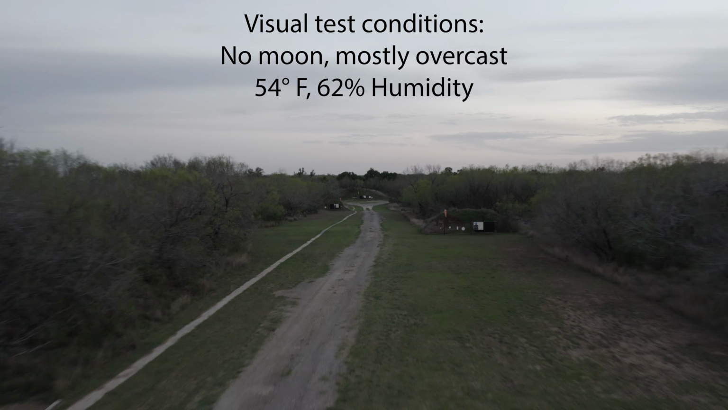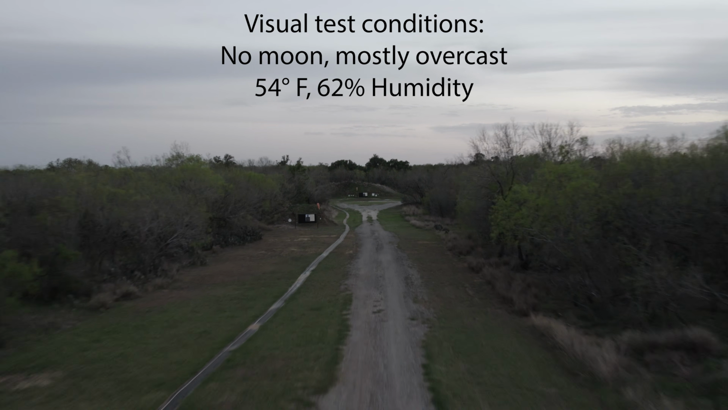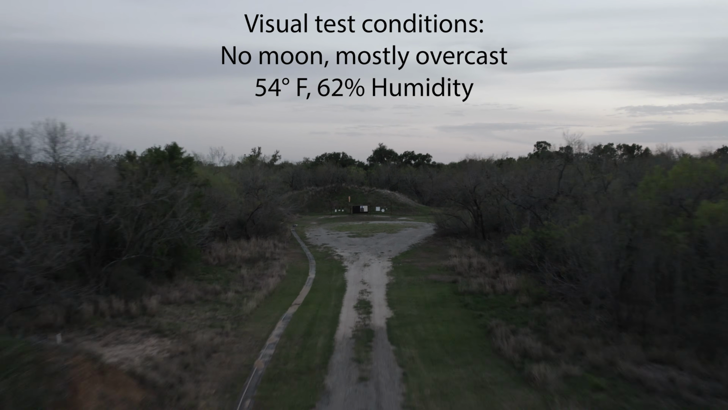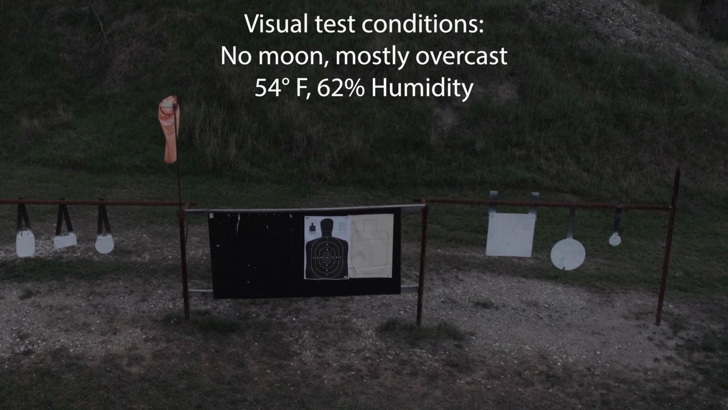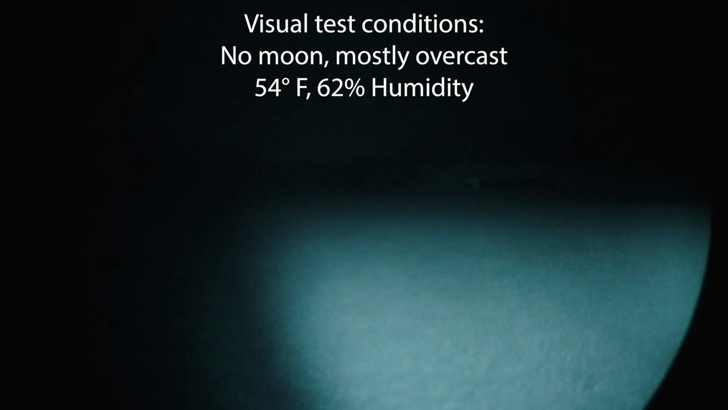So I have different targets ranging from 50 all the way to 500 yards. At the 100 to 500 yard increments, I had a variety of targets, one being a darker colored and one being a lighter colored target. Now the targets are mounted to a 4x8 black backing, which I think you should see in most of the footage, but I wanted to point out the dimensions so you understand the scale of things.